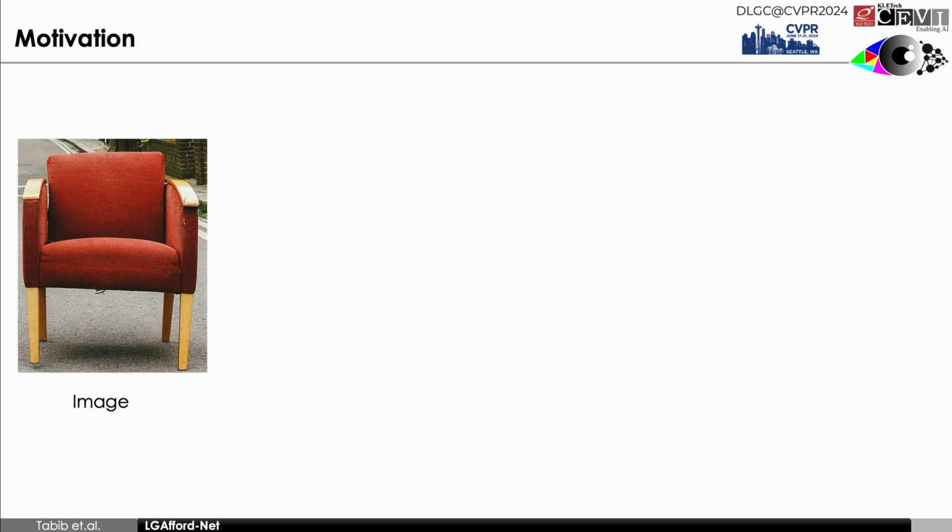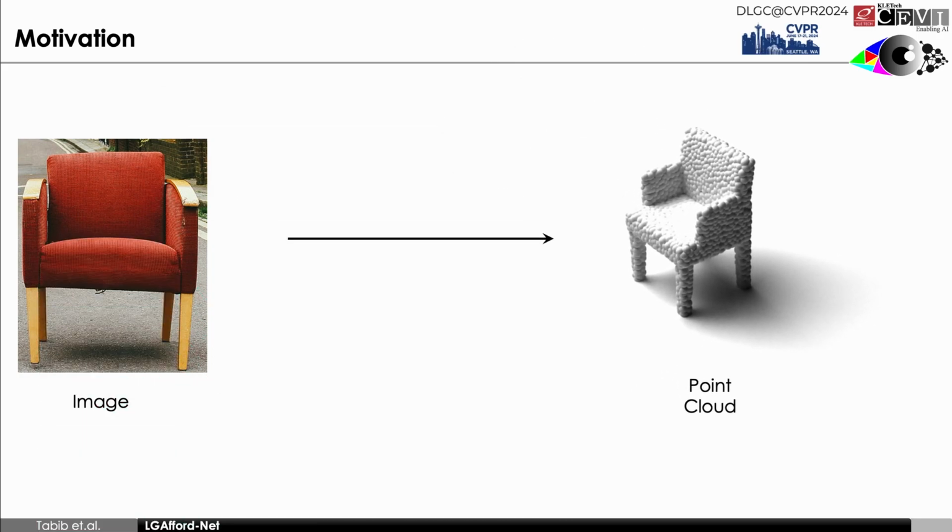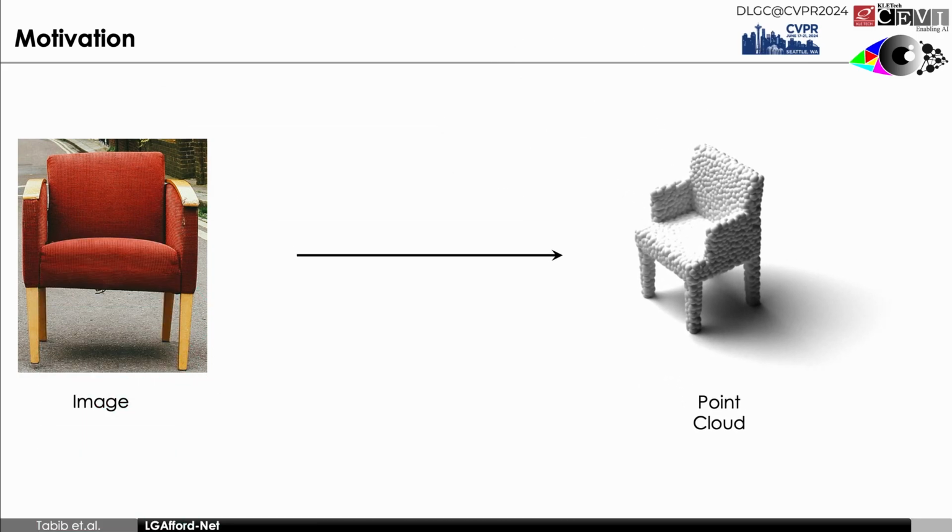Let us consider an image of a chair. The sitting area affordance is highlighted, but there is uncertainty about the comfort of the sitting area. To better understand the scenario, we use 3D point clouds, which have additional information of the scene.